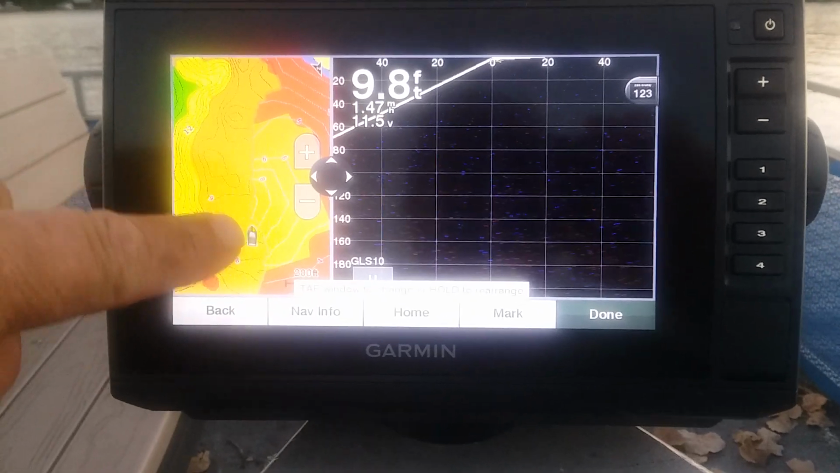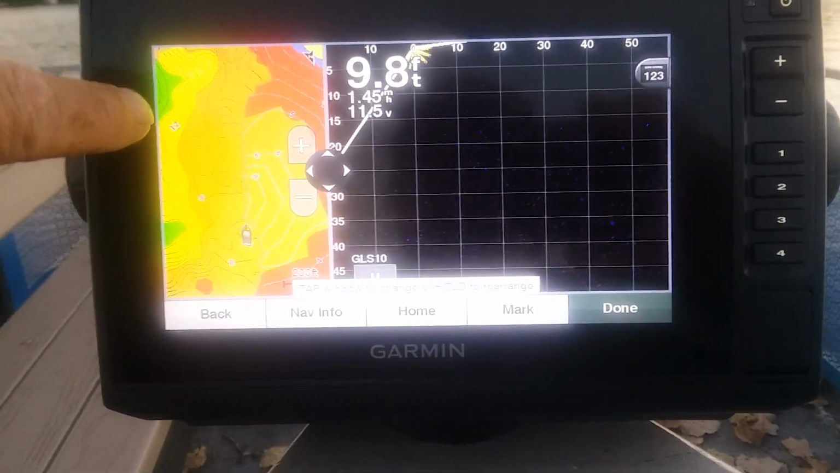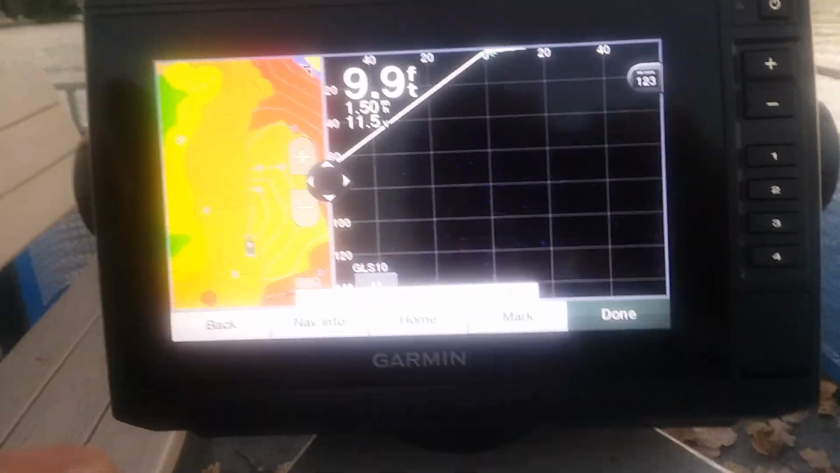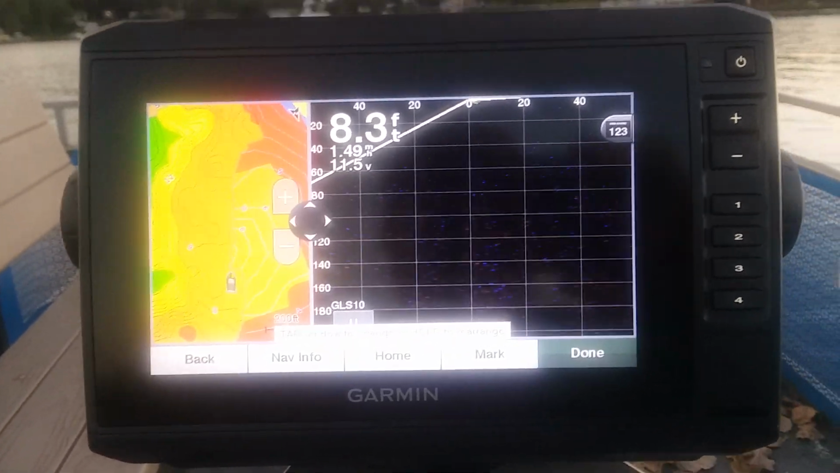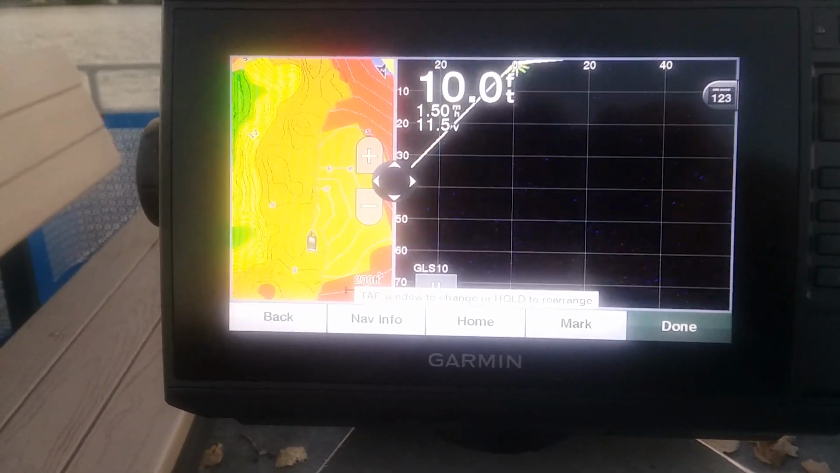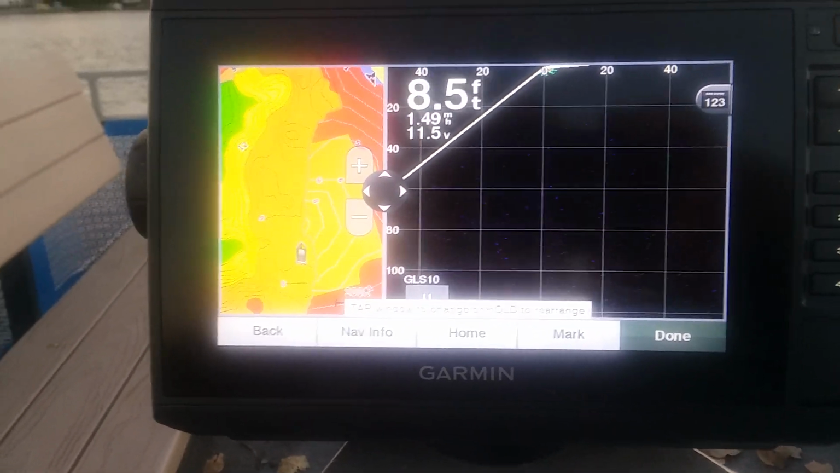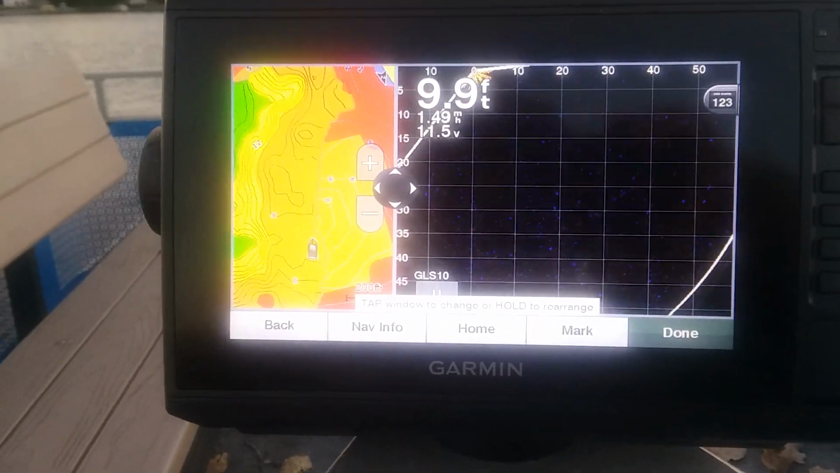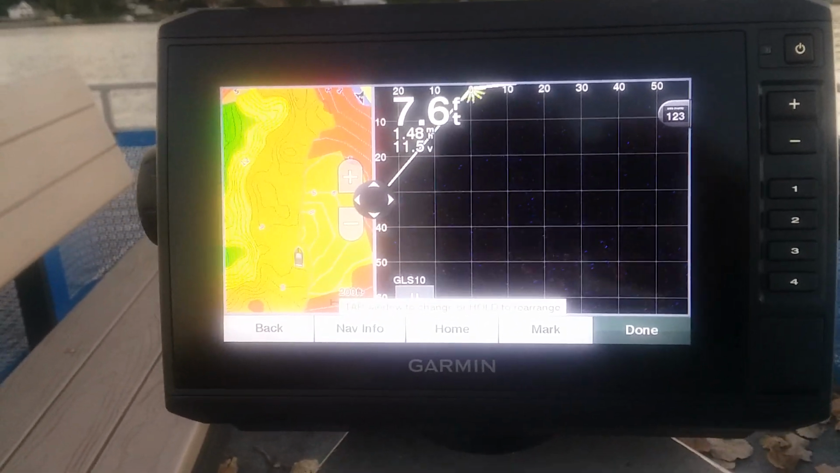That's what you see on this side. All these are actual readings that my boat has taken, and that's a depth map for my lake. And as you can see, I'm continuing to make a new depth map. Really be handy for ice fishing.